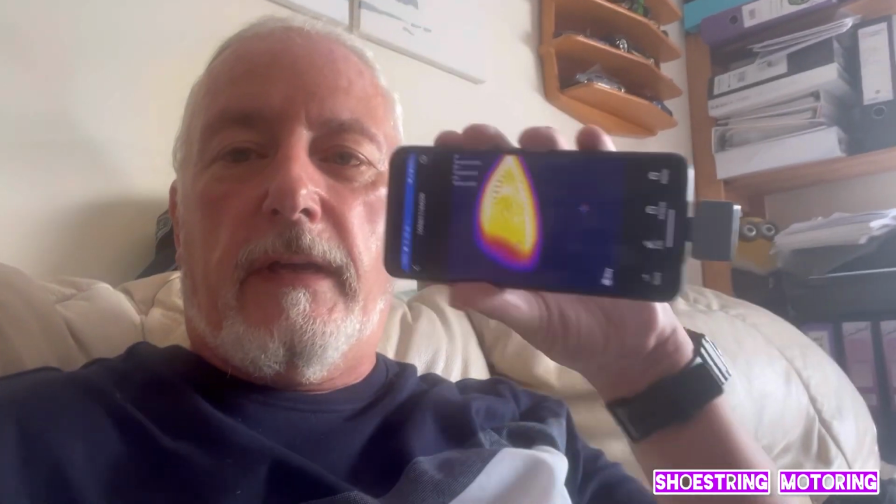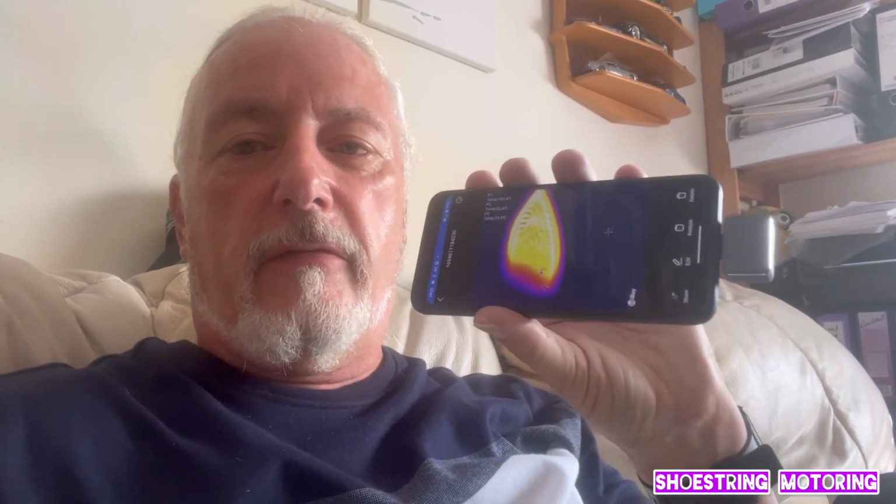So, is it a good tool on the phone? Well, yes and no. With regards to its operation and functionality, yes, you can. It's a good thermal imaging camera. You can see what you need to see. It does go onto your phone.